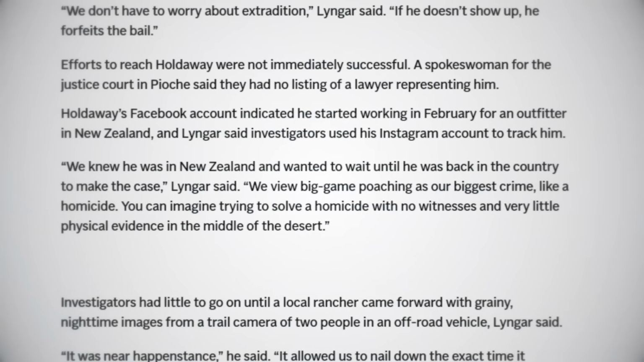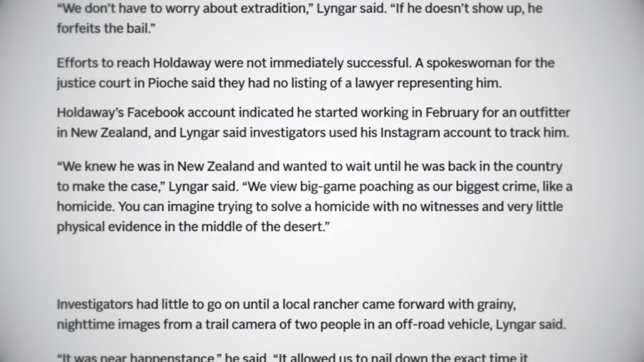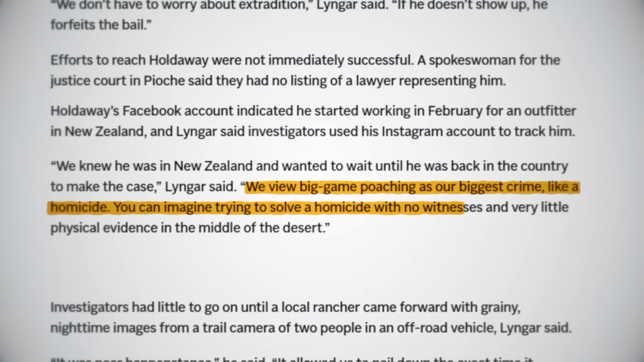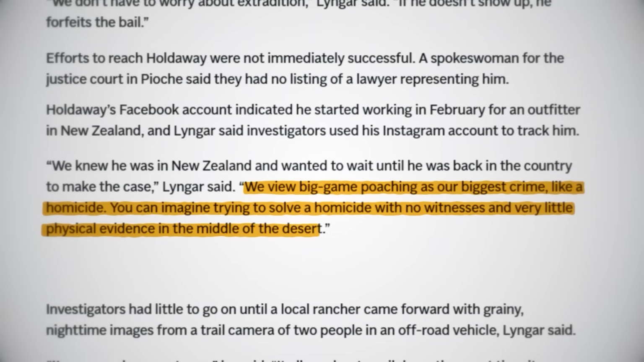The ones responsible for Zachary's capture were obviously very pleased with the result, as shown in the comments made to the press. Chief Nevada Game Warden Tyleb Turnipseed would later state, quote, "We view big game poaching as our biggest crime, like a homicide. You can imagine trying to solve a homicide with no witnesses and very little physical evidence in the middle of the desert.